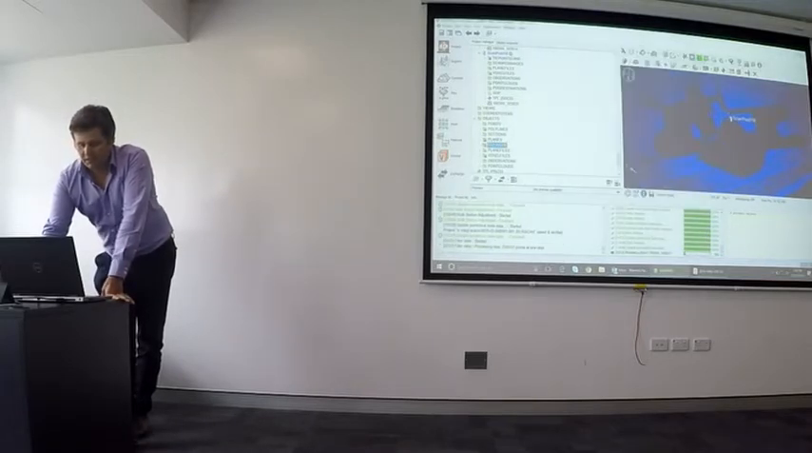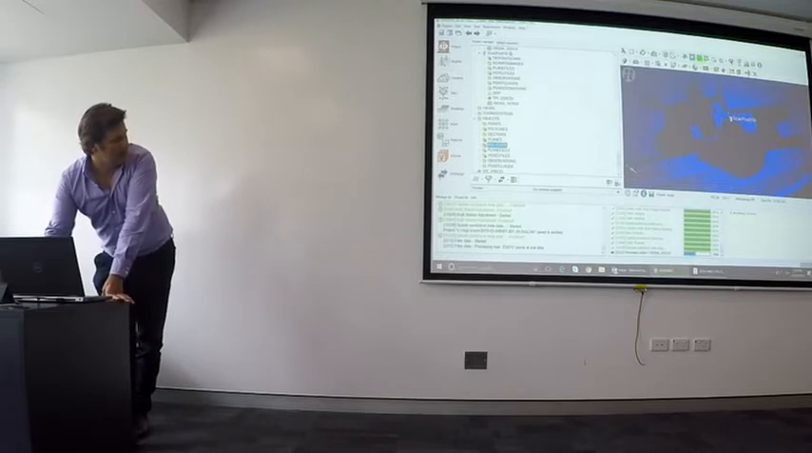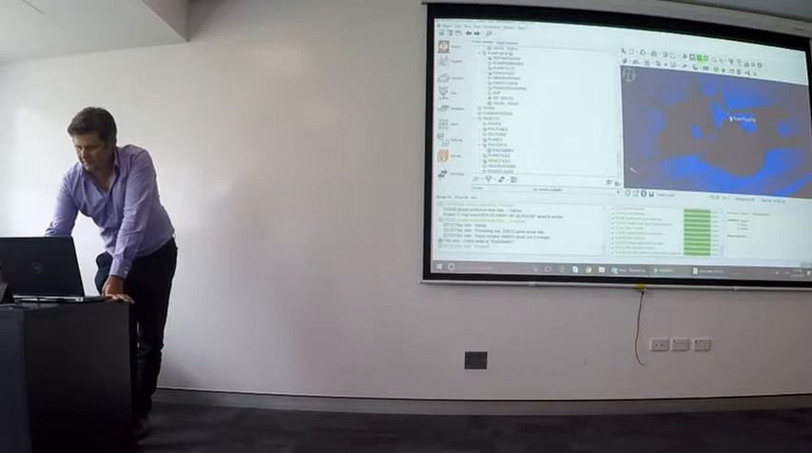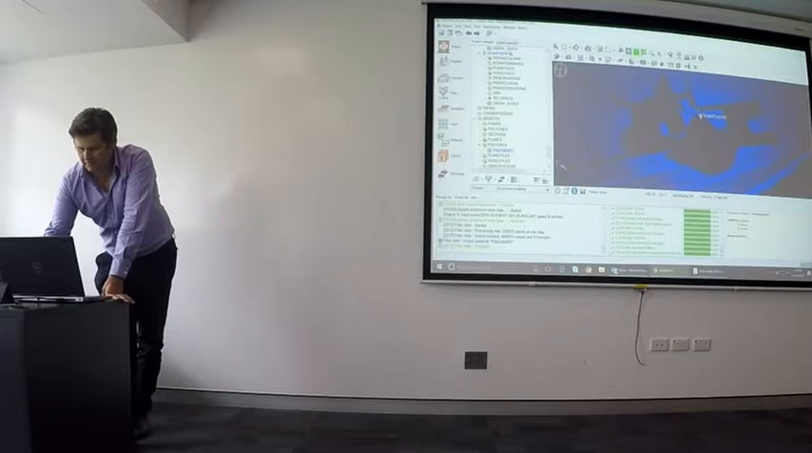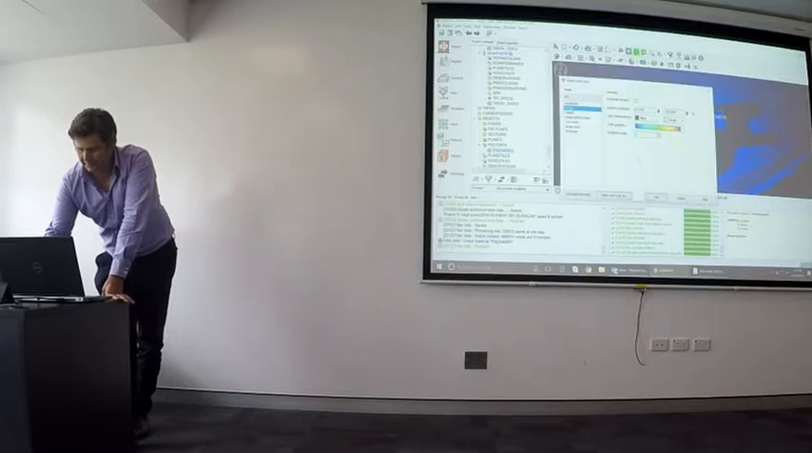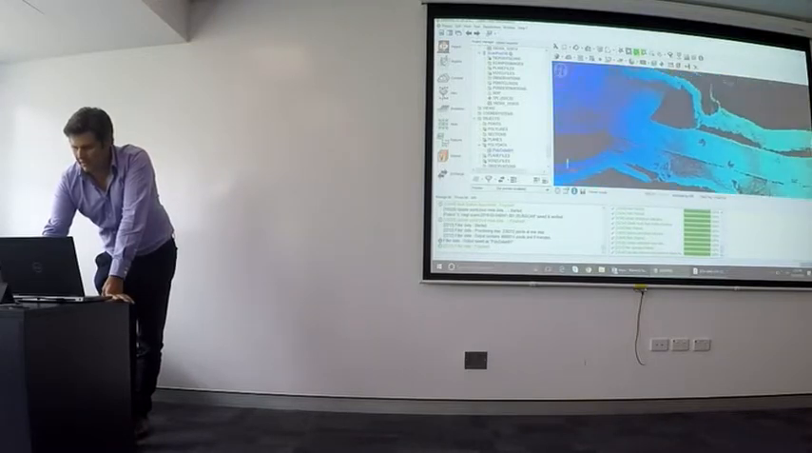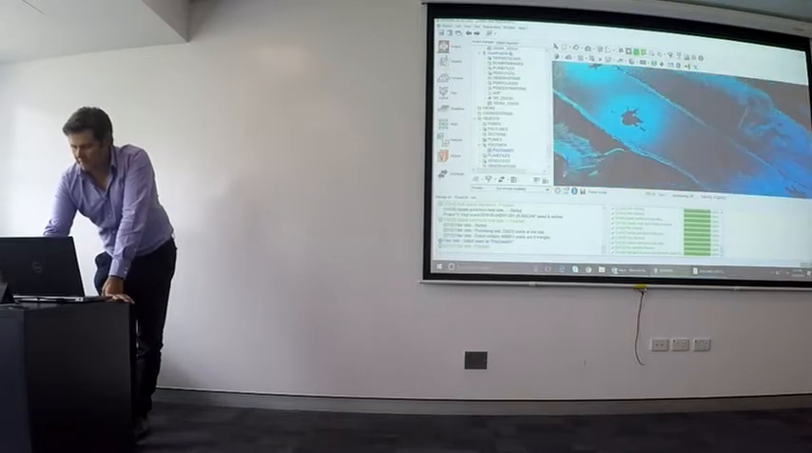So press OK on there, and track that running down the bottom. And then that'll create a new poly data set. So there's your final product from the data.